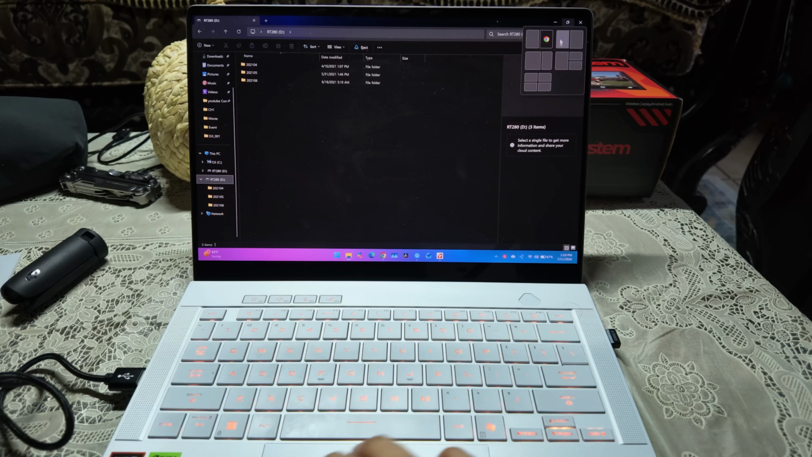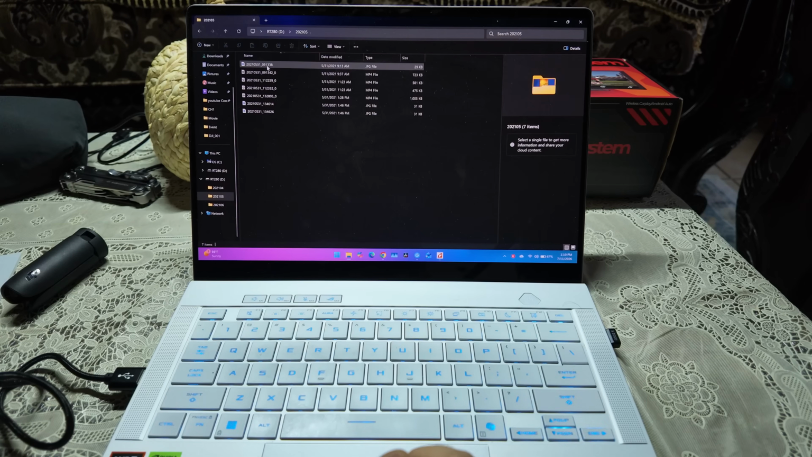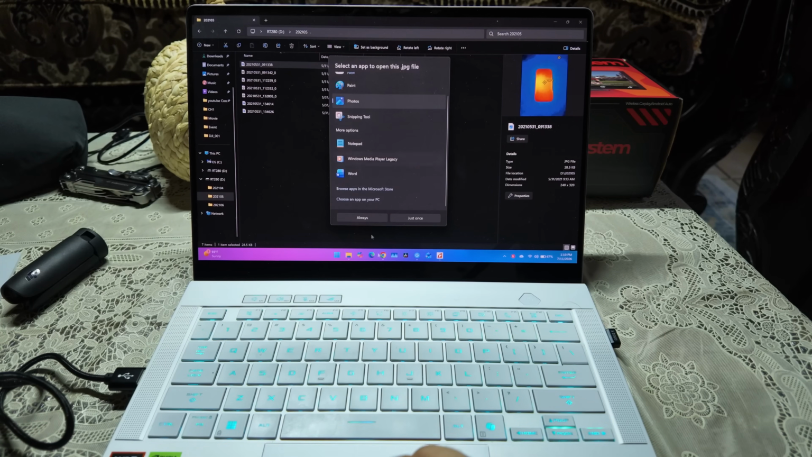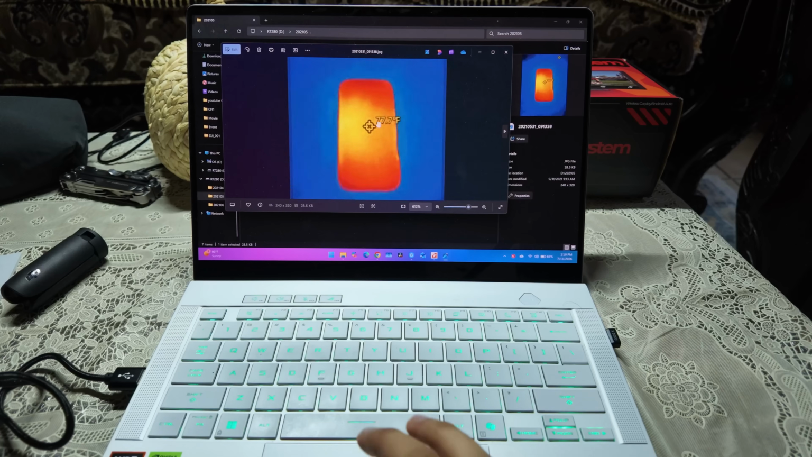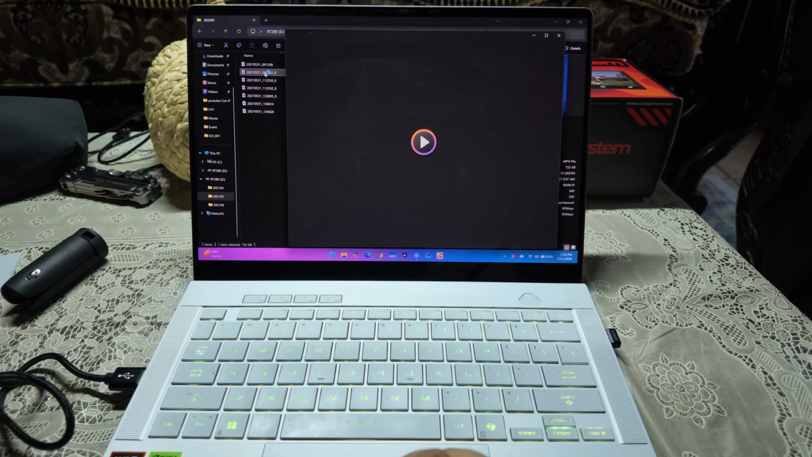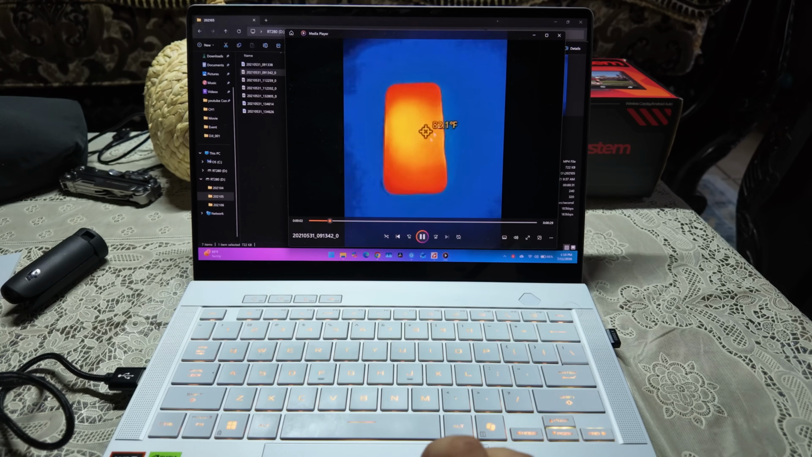Oh guys, so I have this plugged in right now, and once you go to the Files tab on your Windows laptop, it will show up as RT280. I can come over here and actually choose the files. So if it's a picture that I took before, it will bring up the picture with the current temperature reading on here. I took this with my phone. And if it was a recorded video of some sort, then it will be a whole video here.